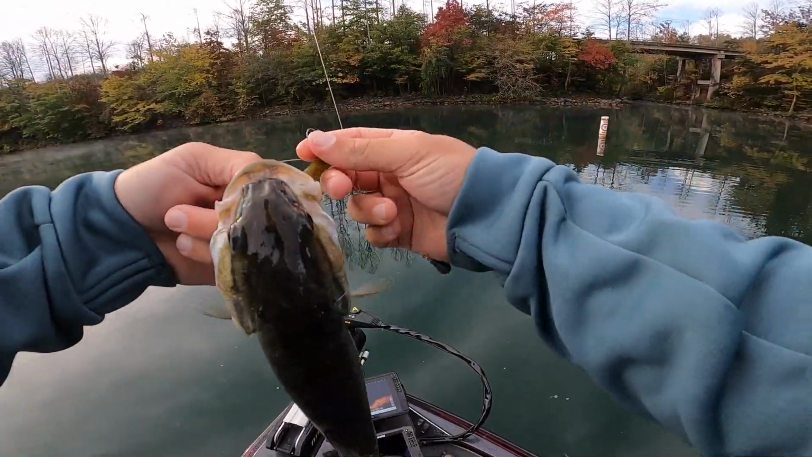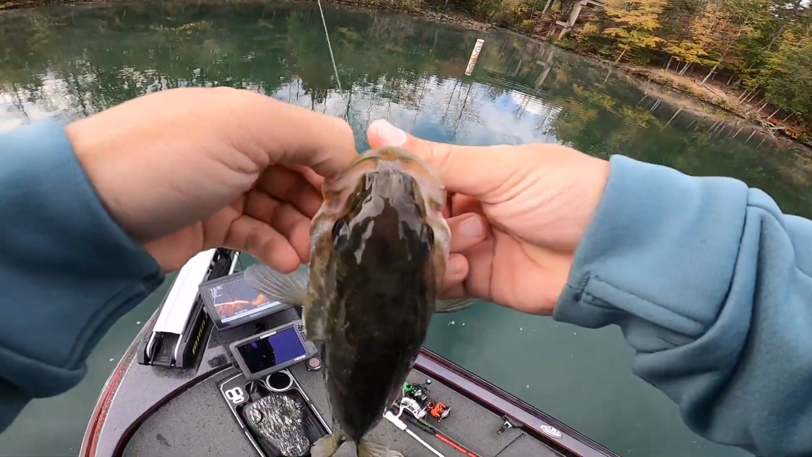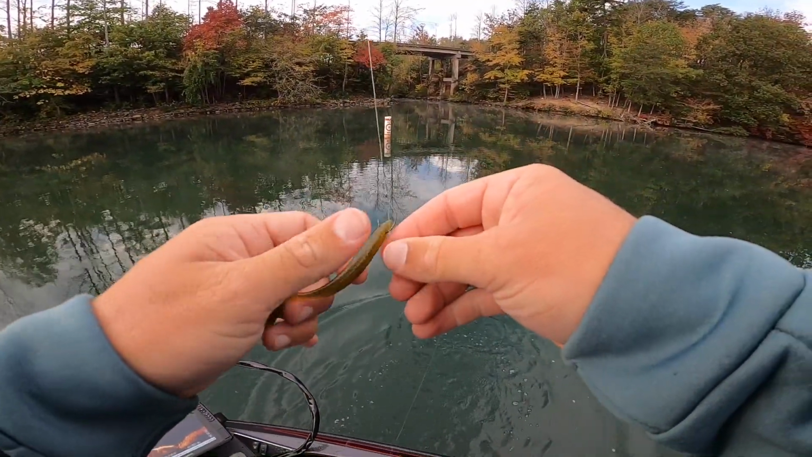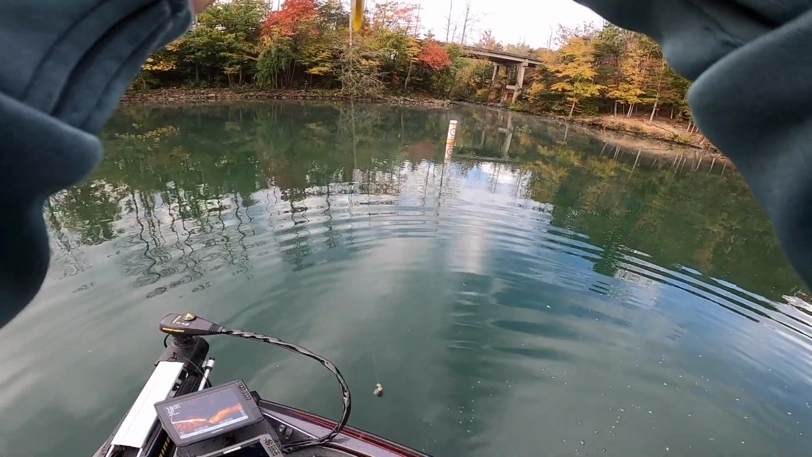So there we go. That line's in his gills. Let's get that out of there, buddy. Okay, there we go. Nice little spotted bass. I mean, I've not caught a giant yet. The biggest fish I've hooked today is probably that largemouth that I wasn't recording. You know, I've caught a couple spots probably around 1.5 pounds, but nothing big yet.